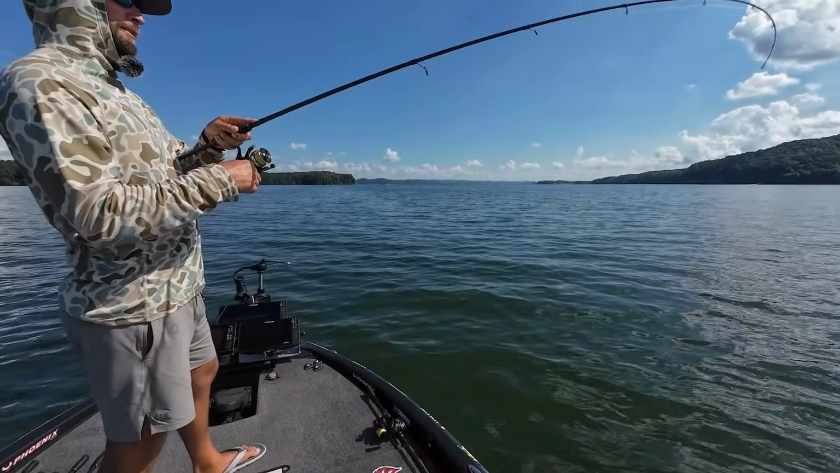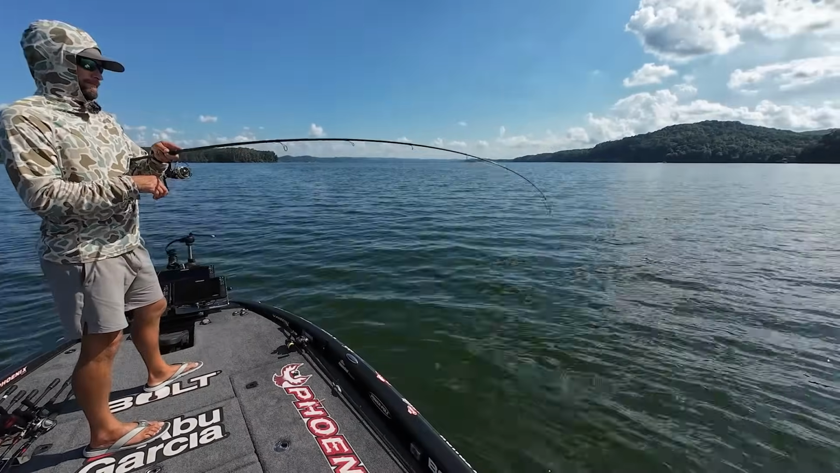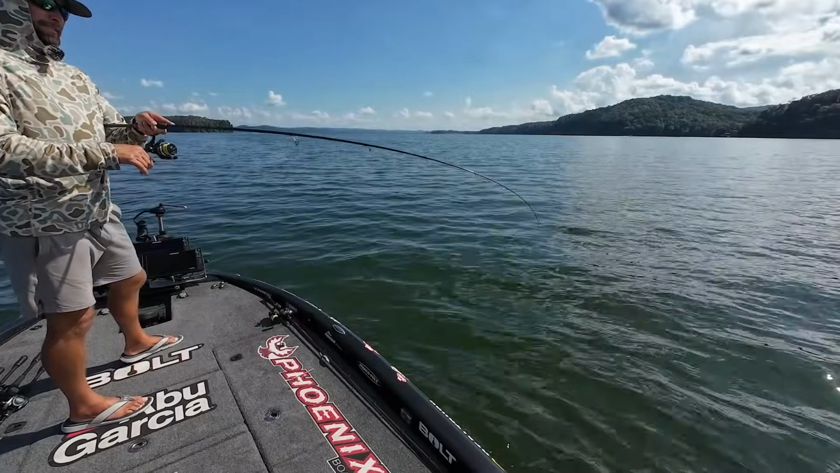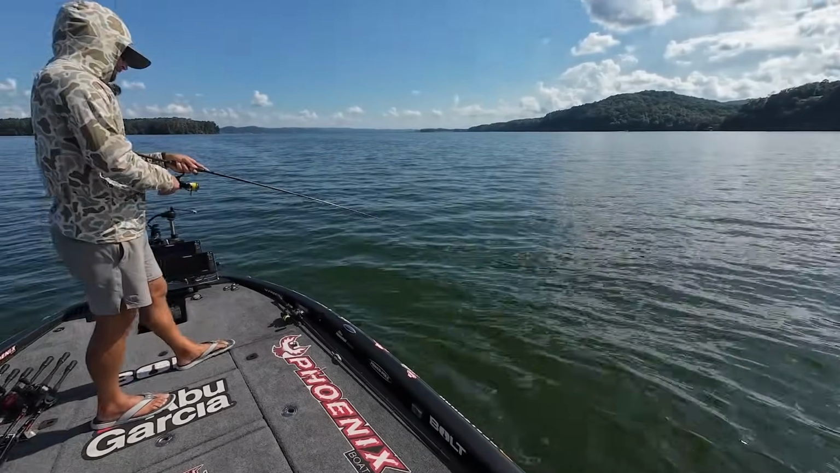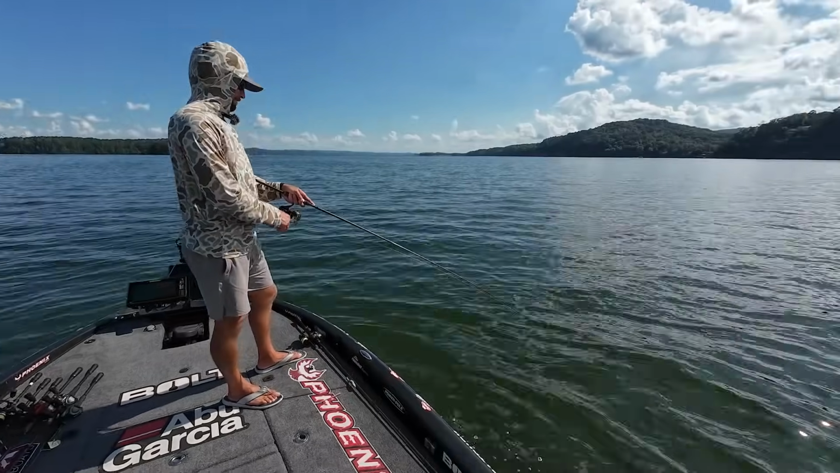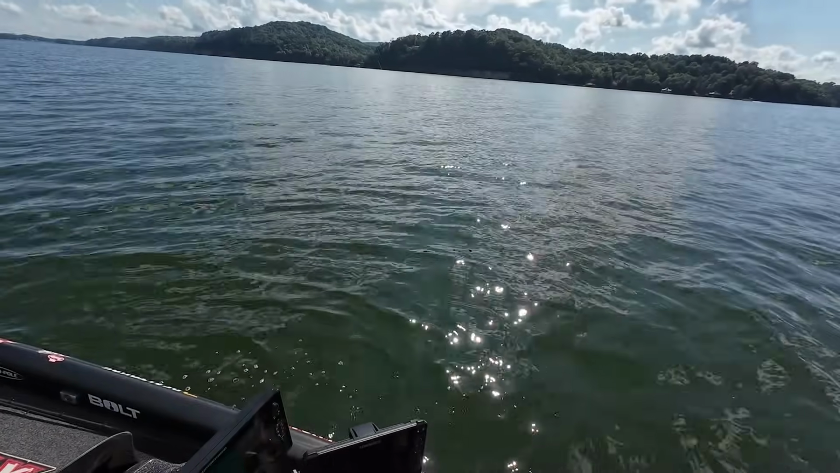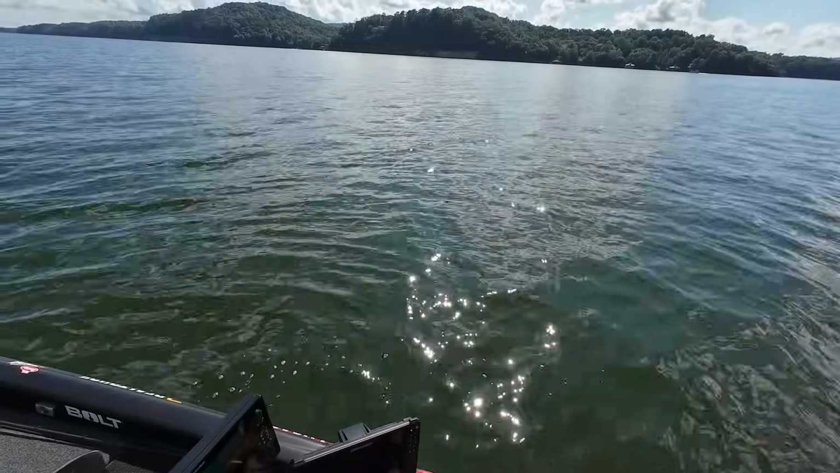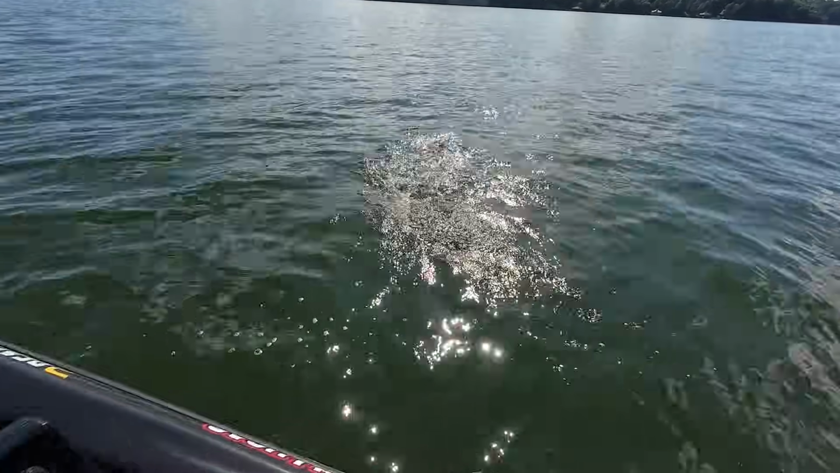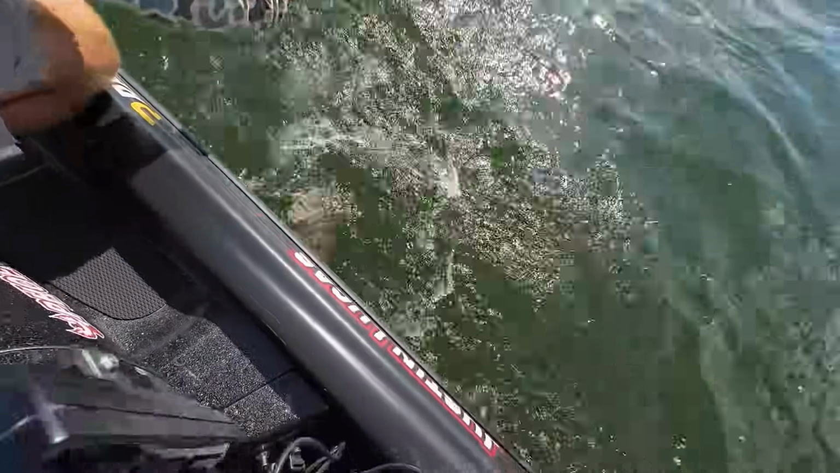We'll hit the little anchor mode for a second. Jeez. It's the hardest fighting one I've caught all day. I don't know if he's just digging in the current or if he's actually big. That's why he's a big old spot. Look at that spot.